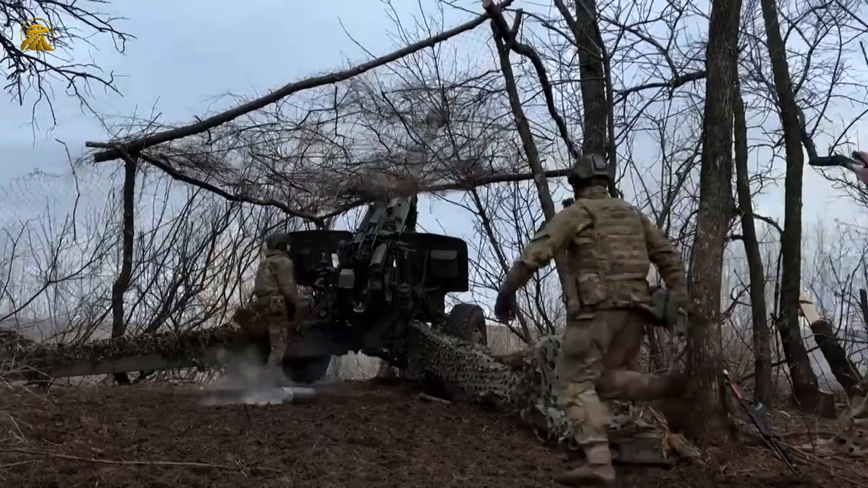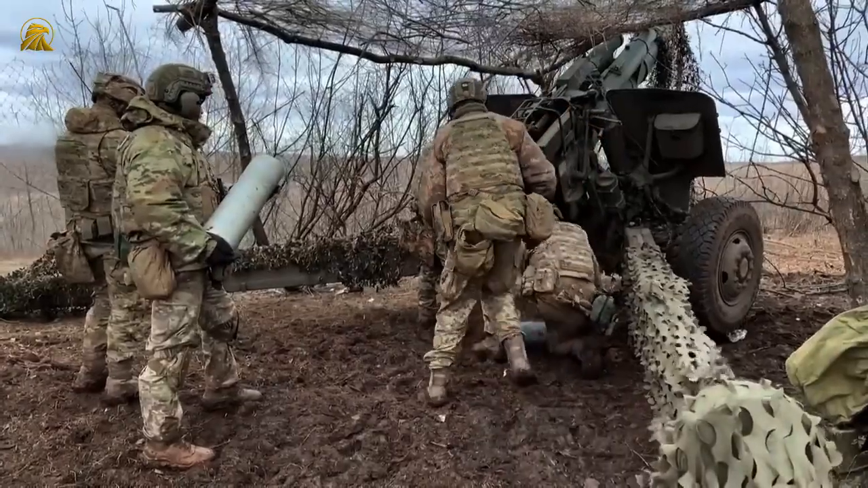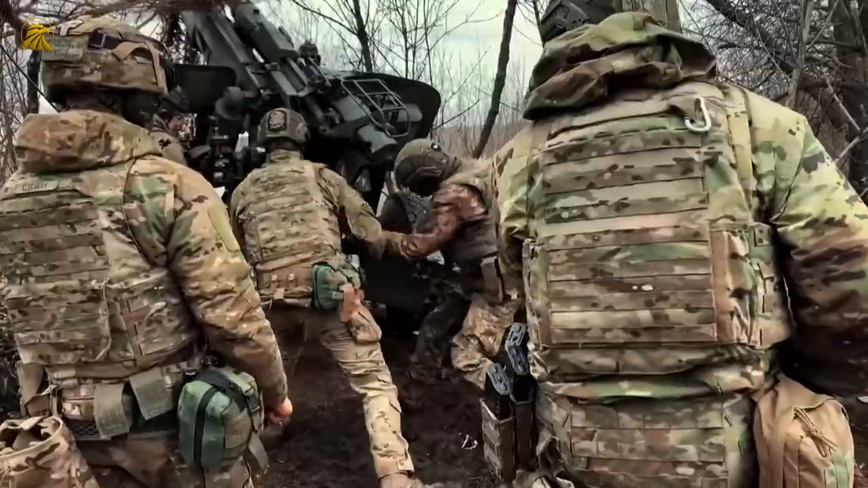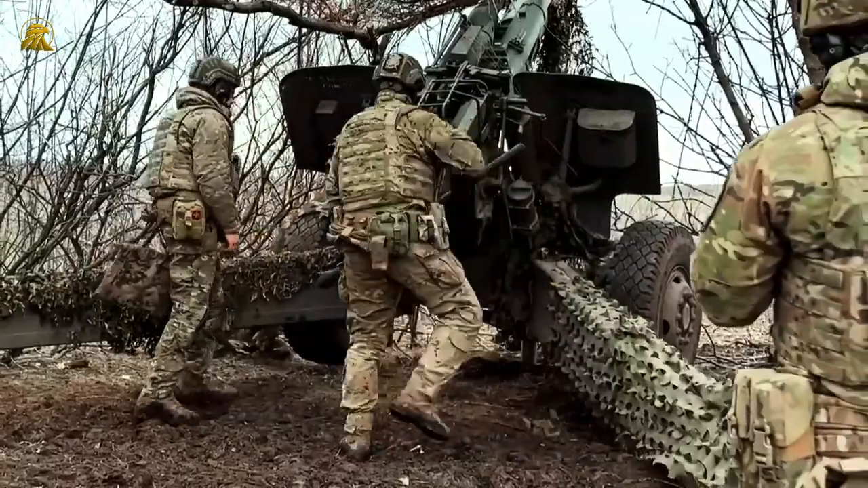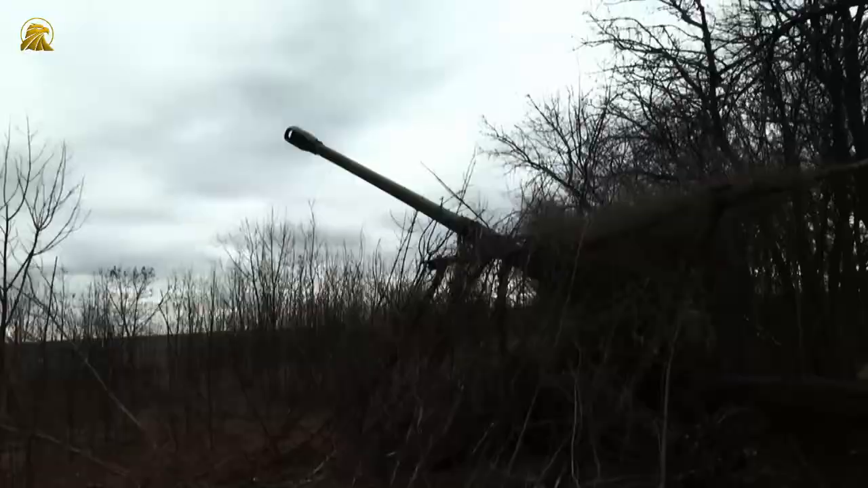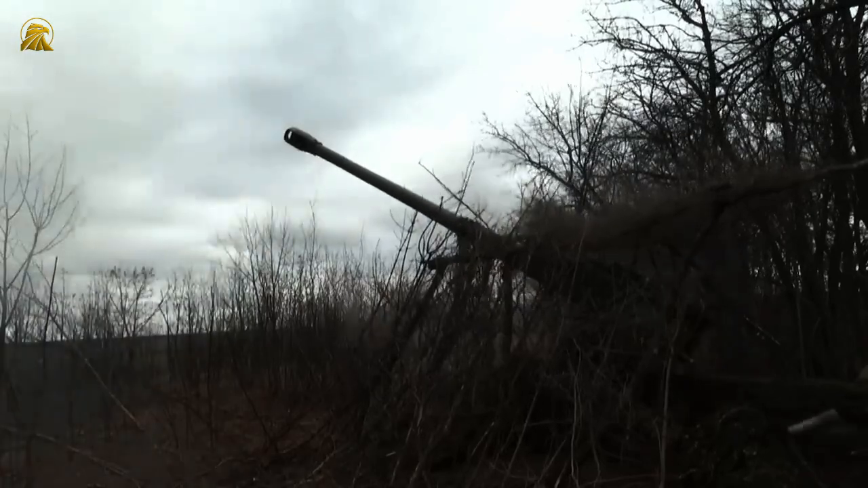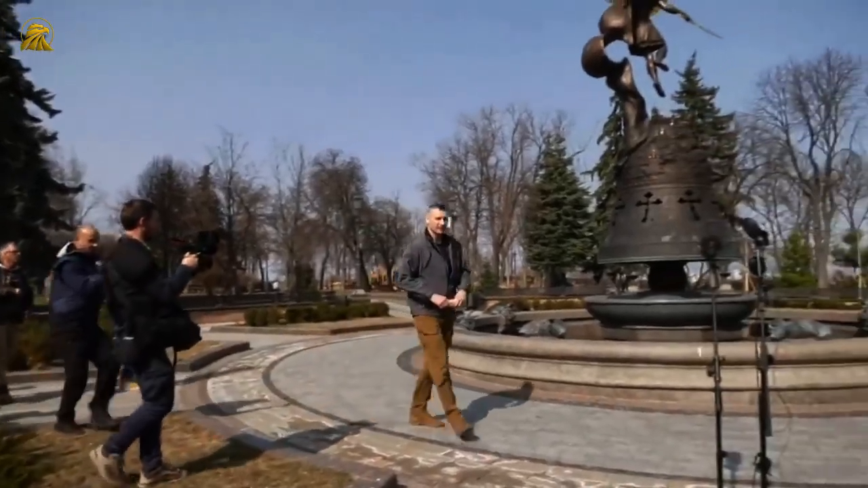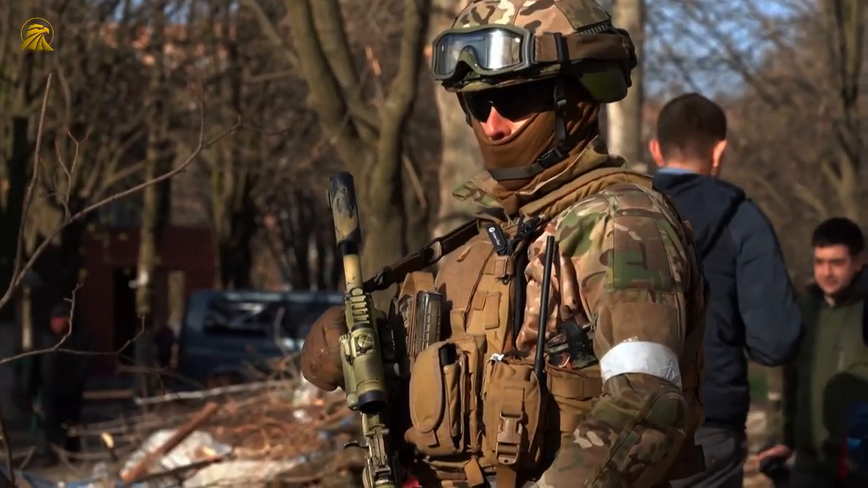Beyond the record-breaking distances and deep strategic operations, the day-to-day reality of the conflict is full of engagements where drones and snipers make an immediate tactical difference. One case documented on video shows a Ukrainian sniper disabling the steering system of a Russian armored vehicle from a distance of 1,700 meters. This kind of extreme precision shot serves a very specific tactical purpose.